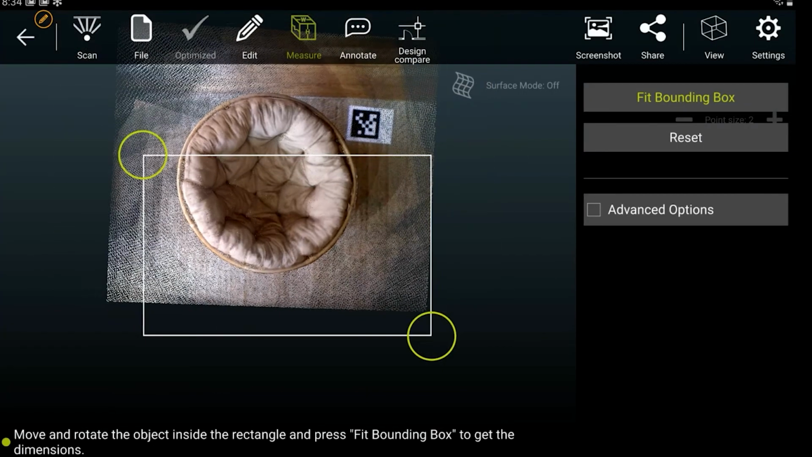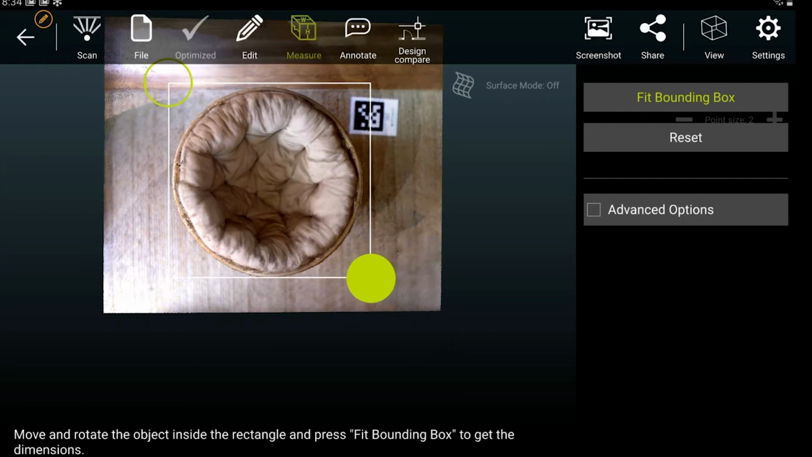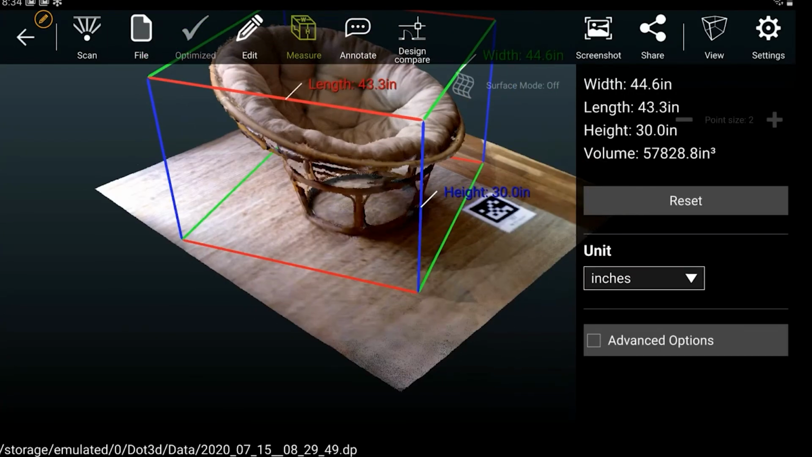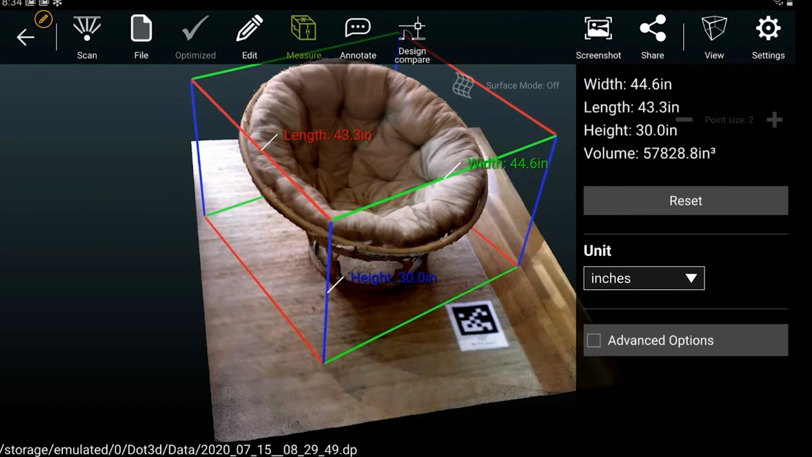Then it'll automatically give you a top-down view. And you want to set this box to fit as close as possible to the object that you're measuring. It by no means has to be an exact fit. That's what the software is going to take care of for you. And once you're ready, you just hit Fit Bounding Box on the top right. That'll automatically give you the minimum dimensions that you would need in terms of a cubic box to fit this equipment or a piece of furniture, in this case, in the units that you specify.